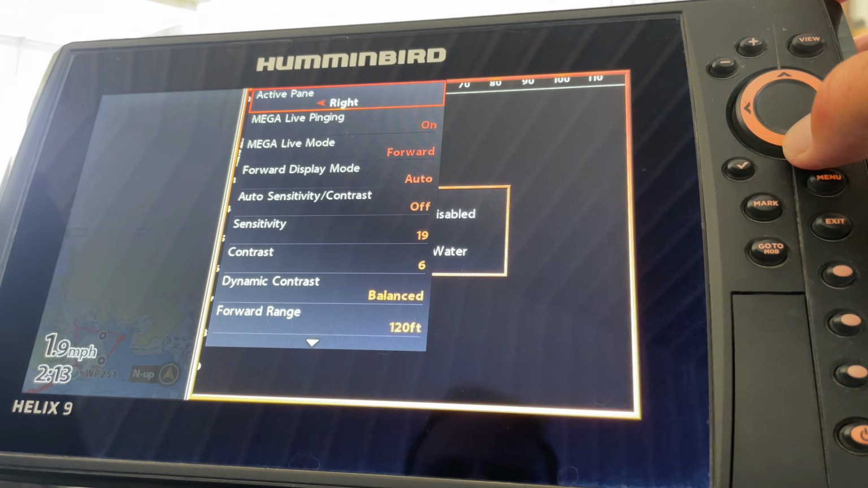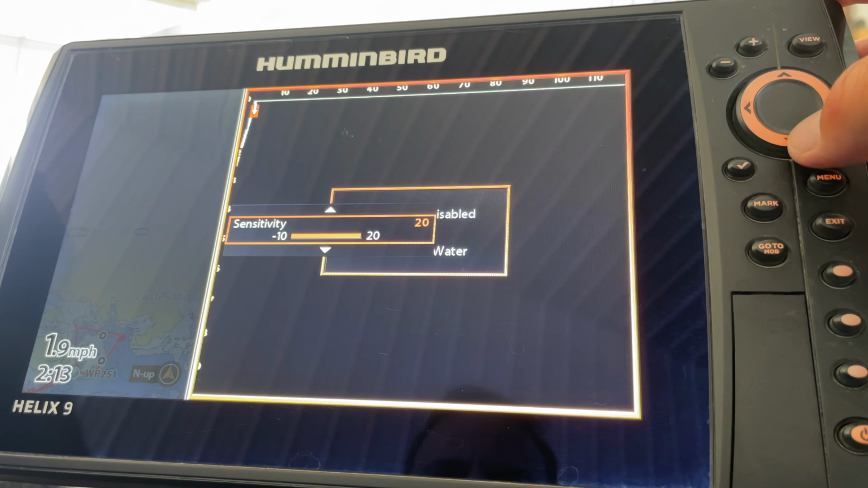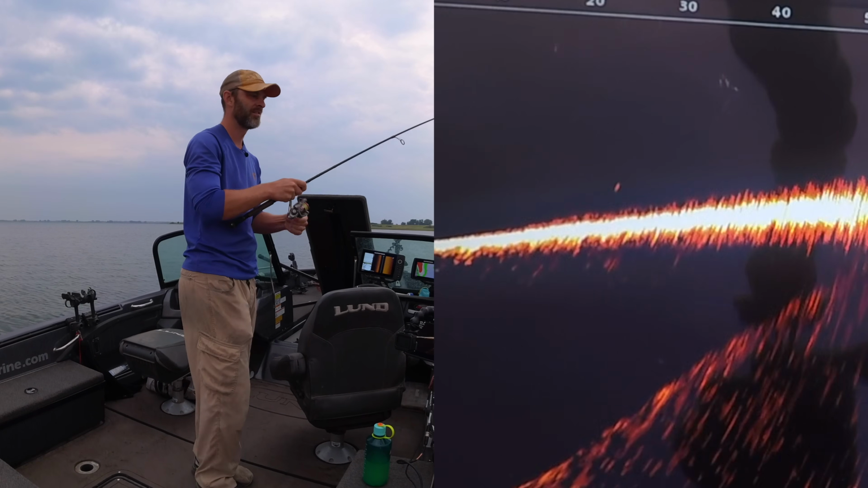But if you're thinking about getting forward-facing sonar and you're trying to figure out what sort of things you're probably gonna struggle with, what sort of things you need to know, what you need to do to get it off the ground running and get good at it, then this is in fact the video that you're gonna wanna watch.